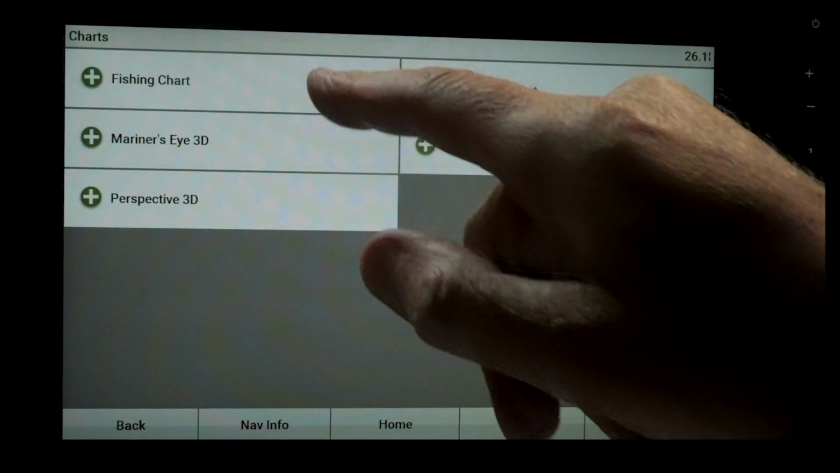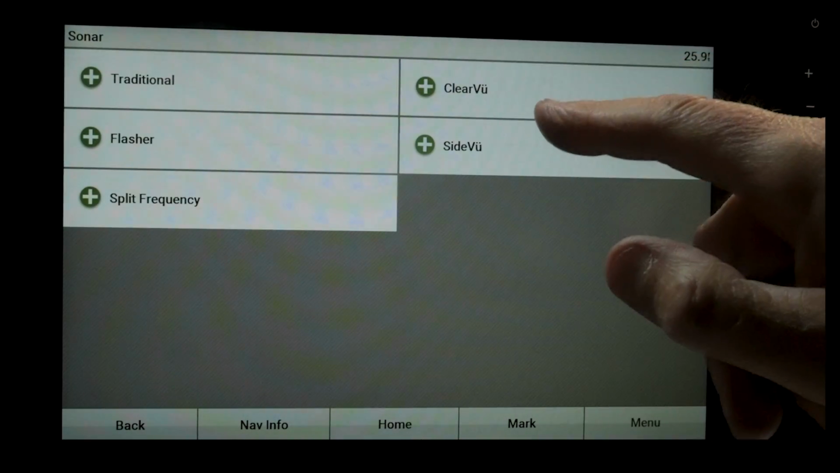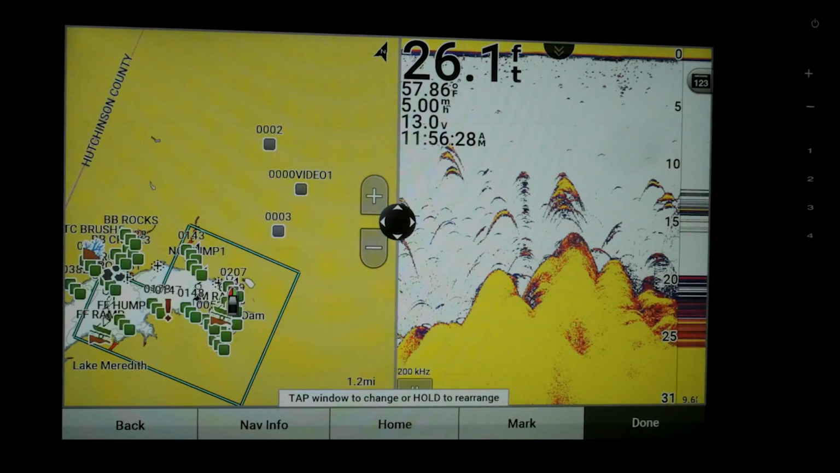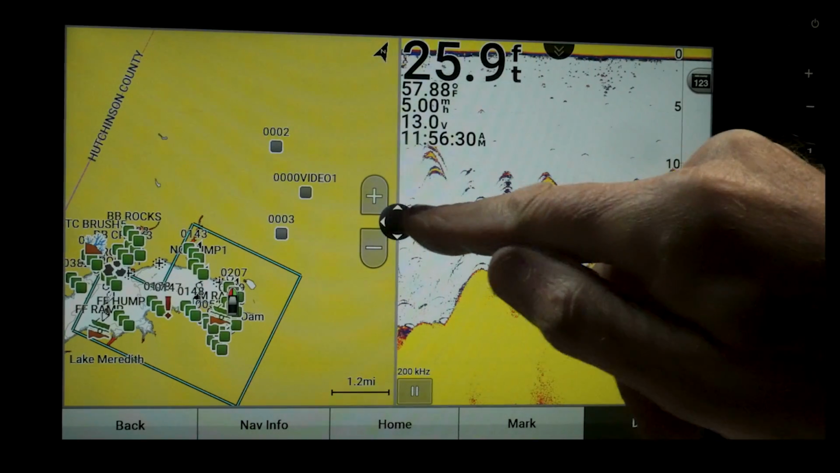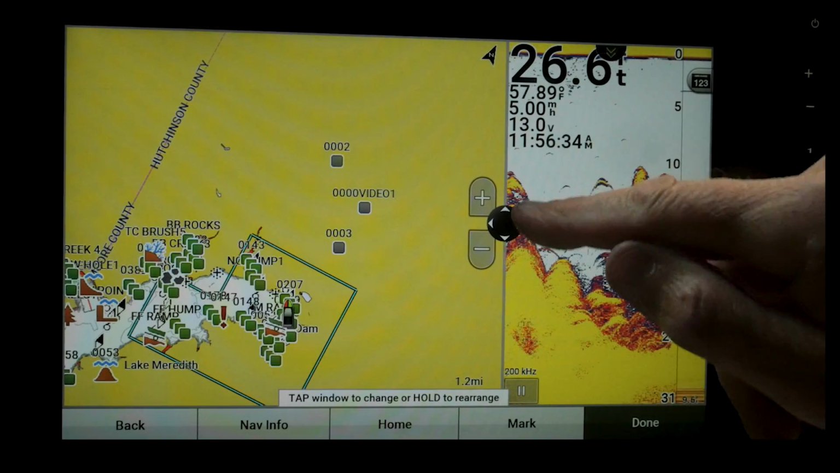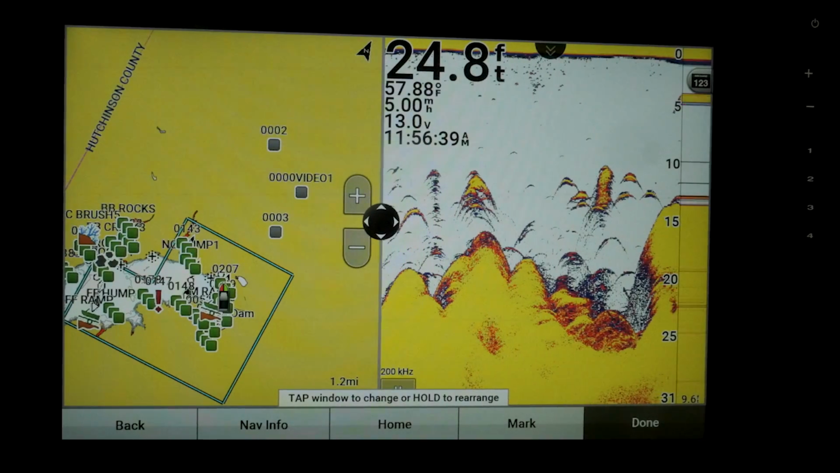Over here, I want my charts, fishing chart. Over here, I want sonar, and I want traditional. And that's my number 2. And again, I can move these around here, like that. Move it back.